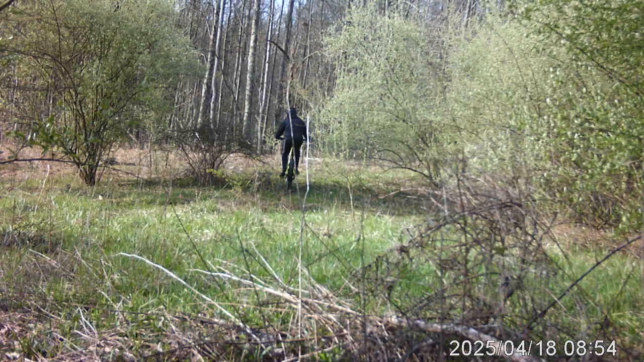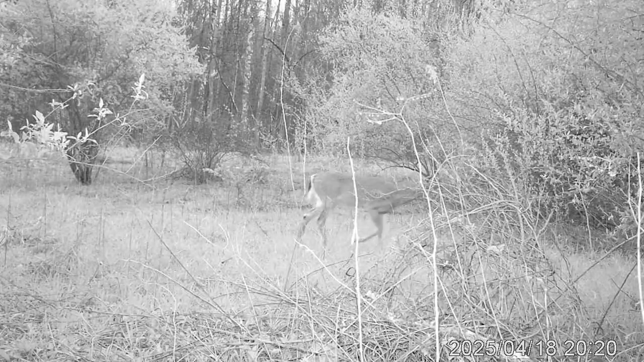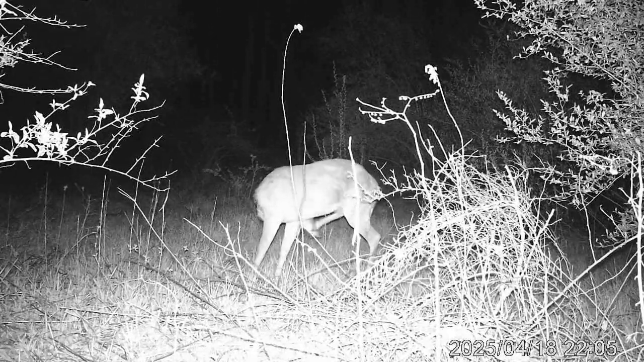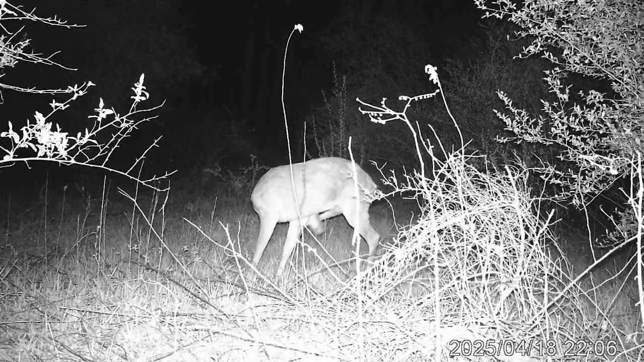And then comes that occasional surprise, a bicycle rider in the woods. But just like that, we're back to peaceful nature. When you've got an itch, well, better take care of it. Now that's a talented deer.